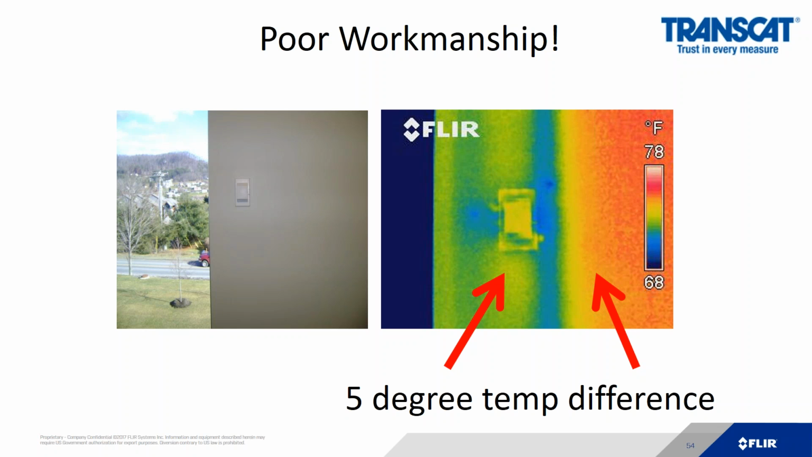So the right side is red where there's insulation. The left side of the stud and the nail pop that you can see there, that's where it's exposed outdoors. So the customer is not getting the right internal temperature to set his HVAC equipment. This happens all the time.